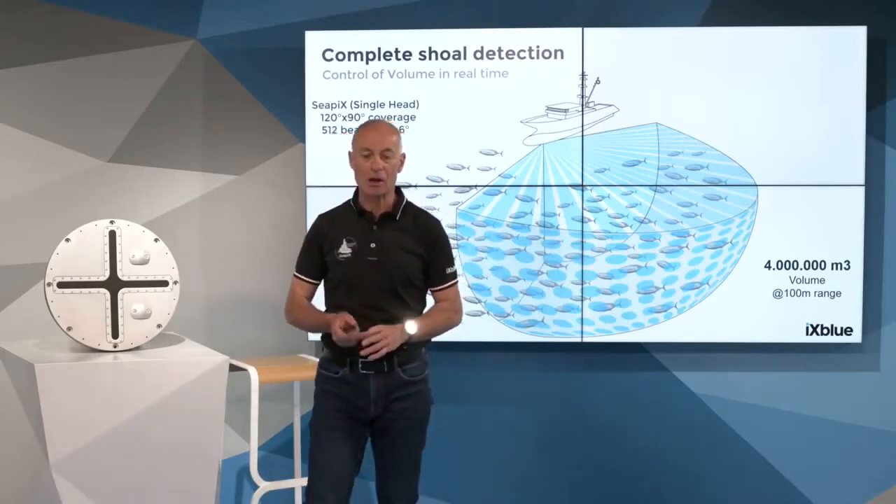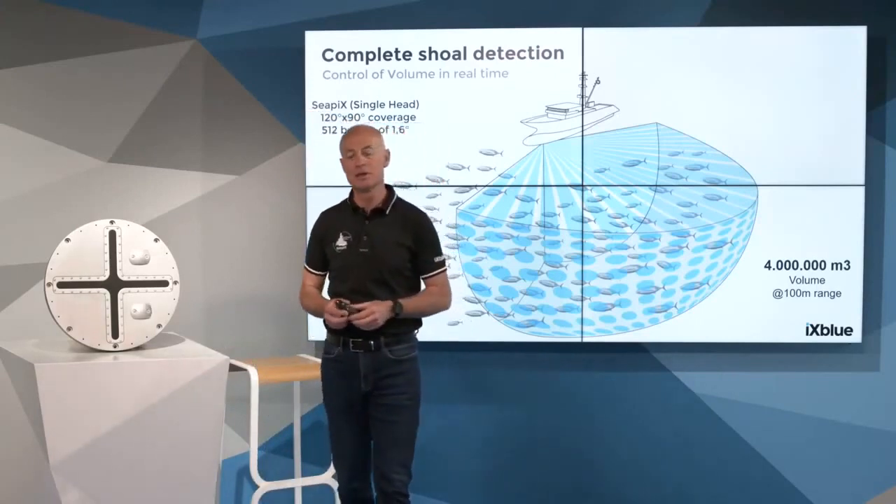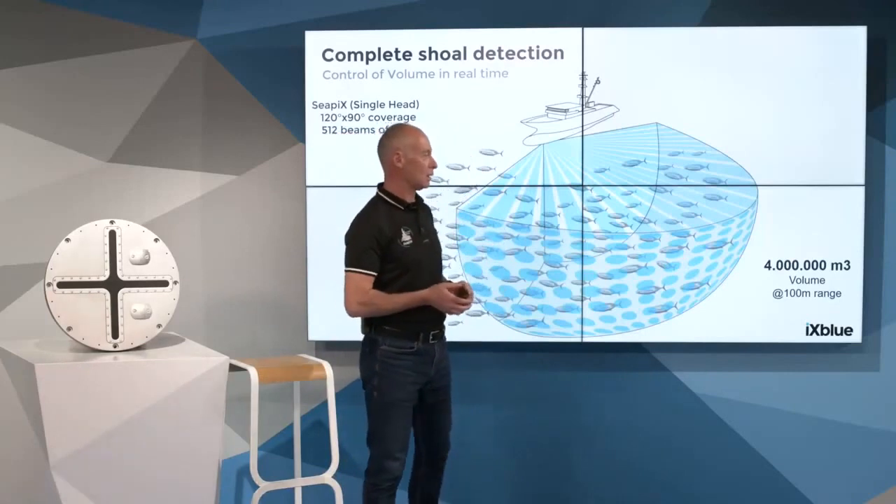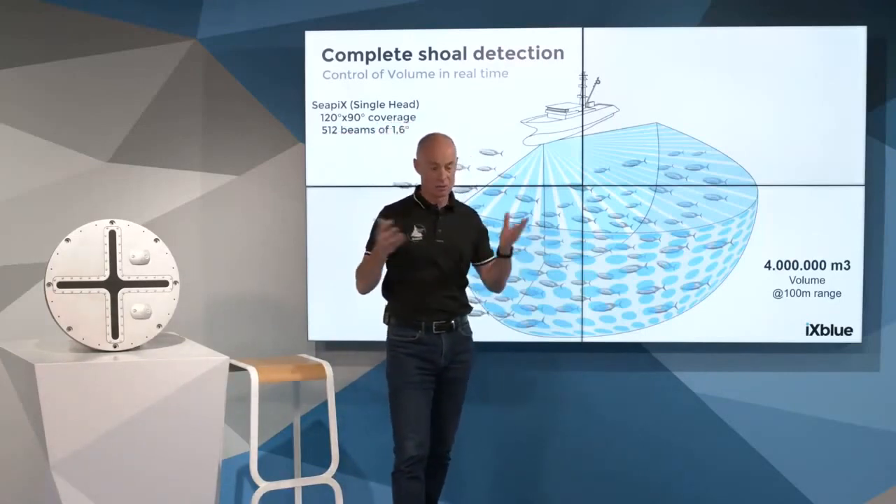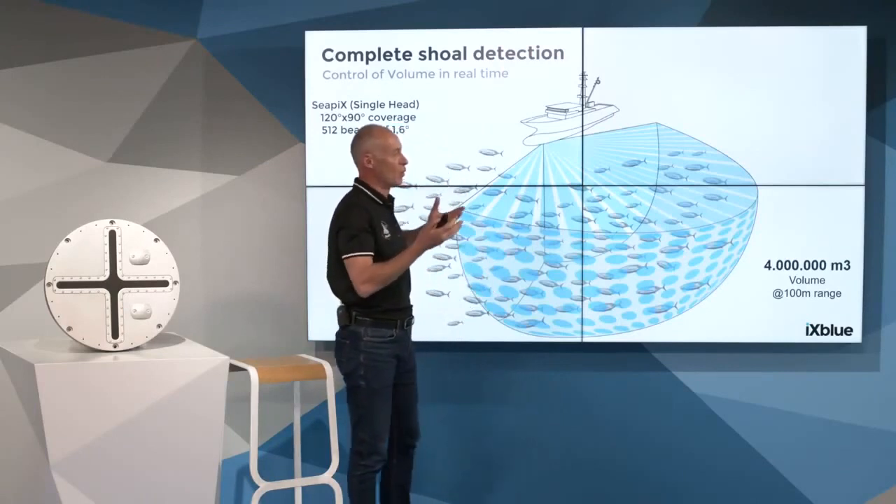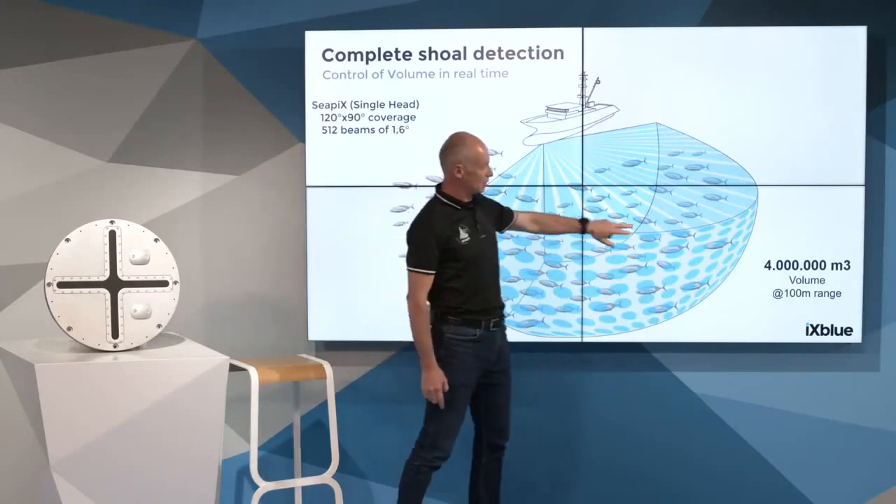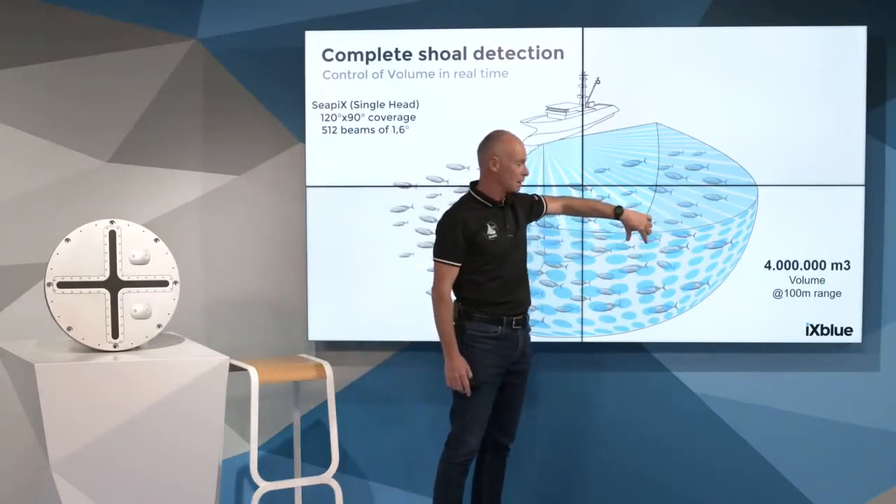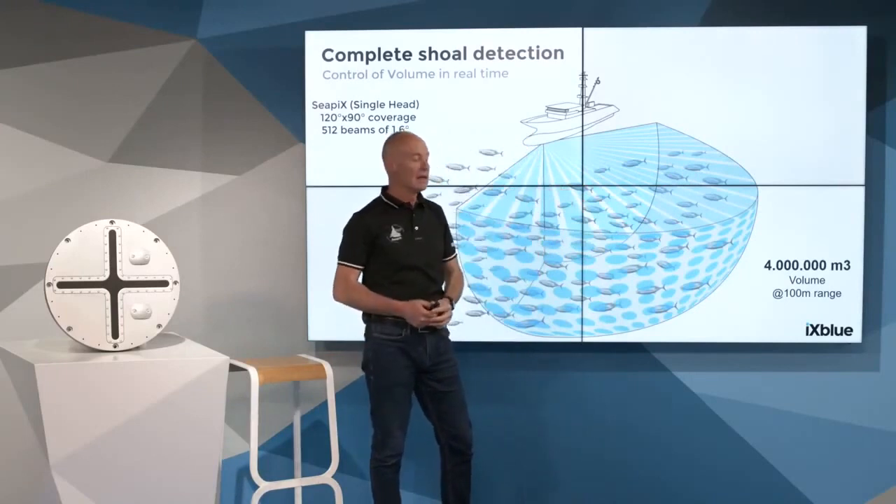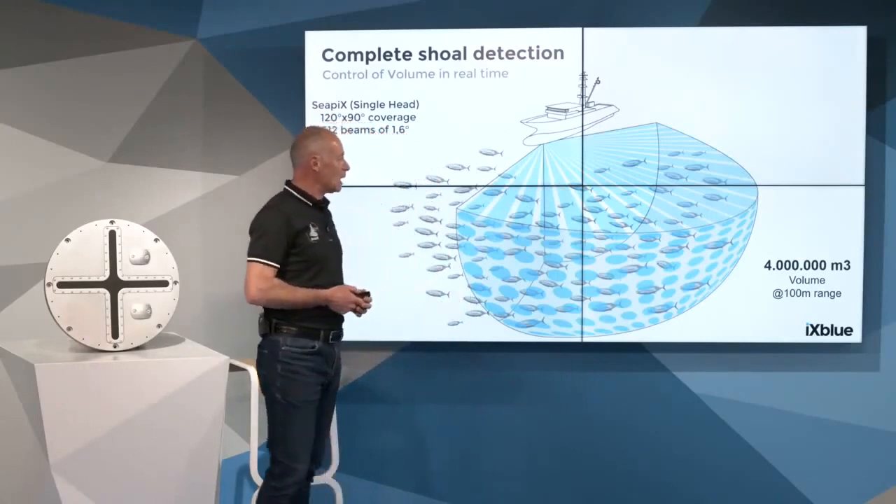But we also wanted to improve the understanding of the fish itself. In order to avoid bycatch, that's the goal of the product today, is to give the capability to select fish. And to do that, we developed very narrow beams inside that volume to discriminate fish. And then the resolution is very high.